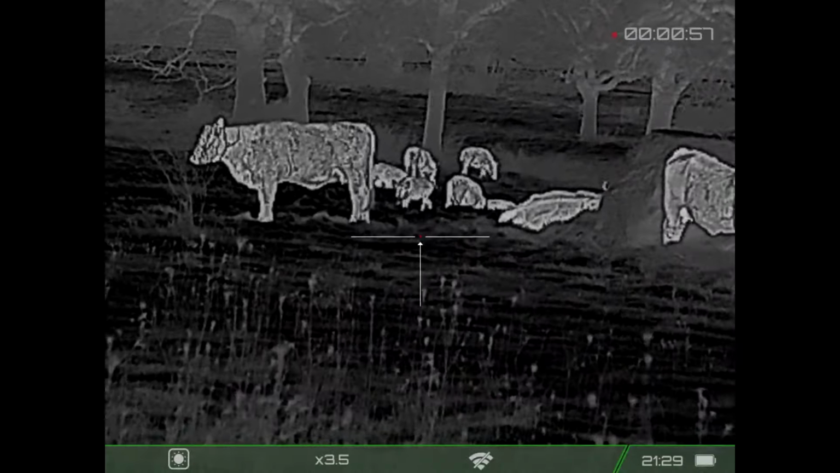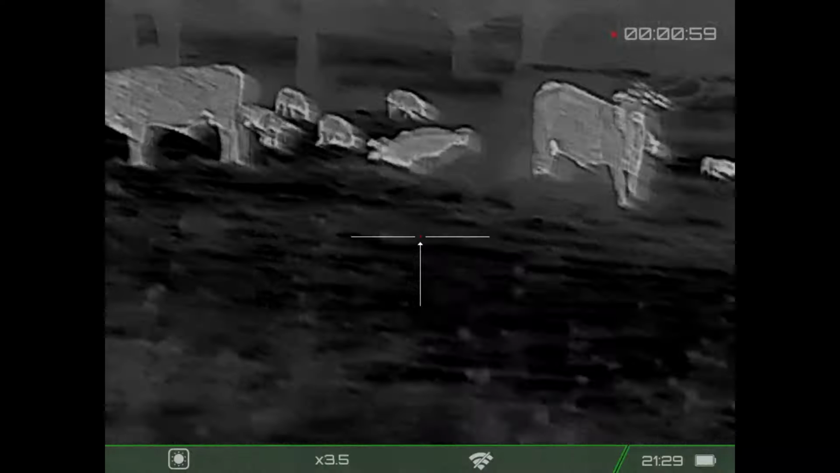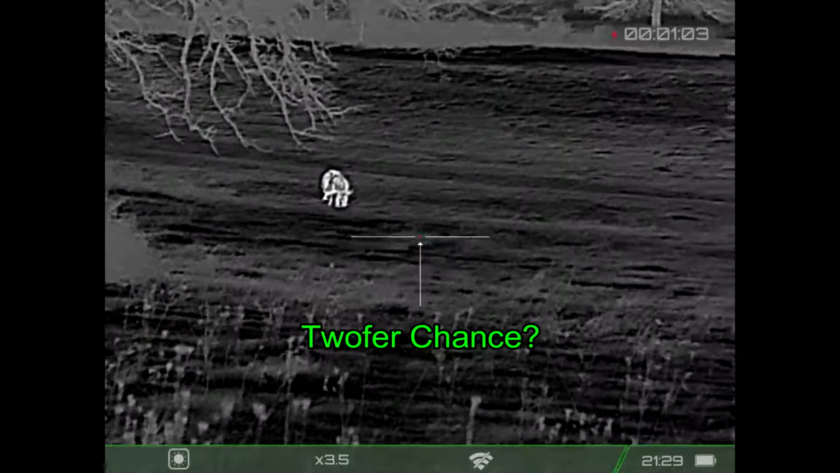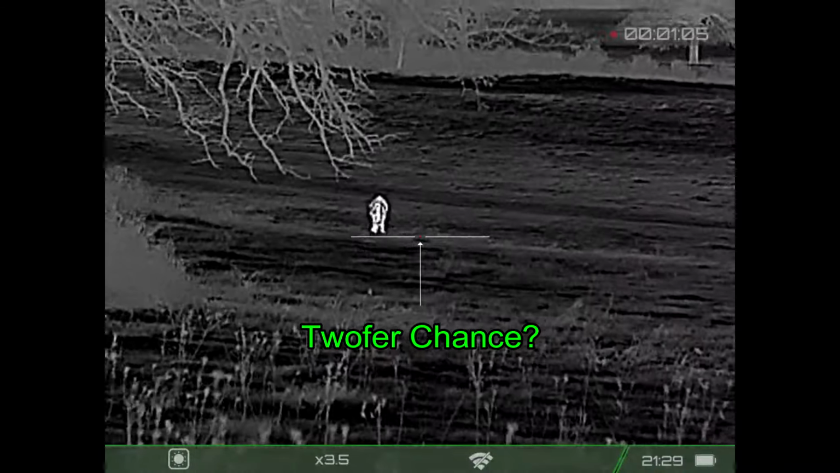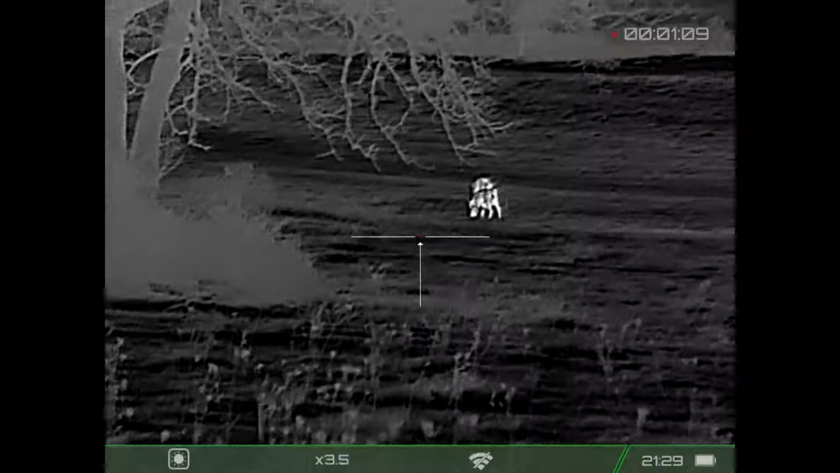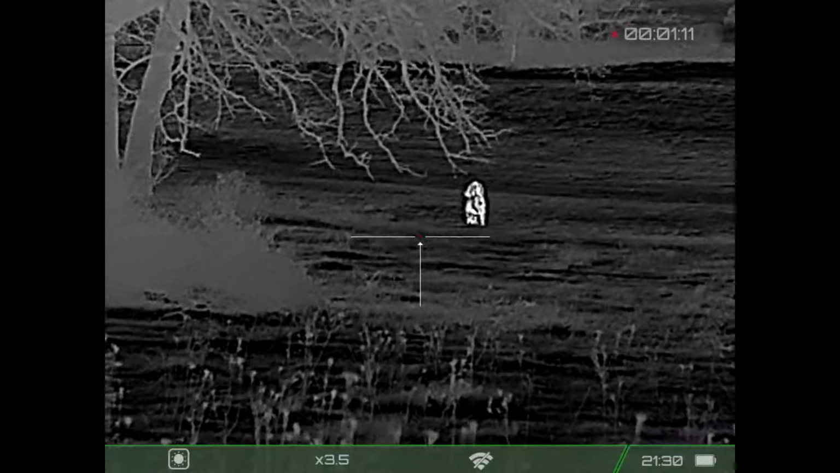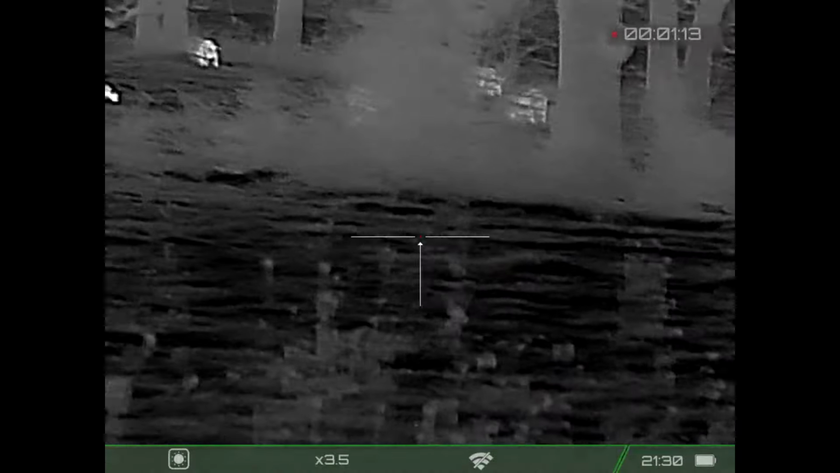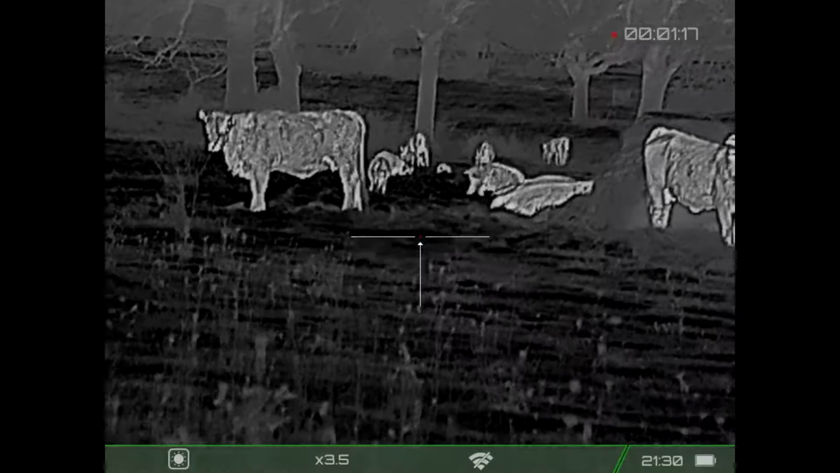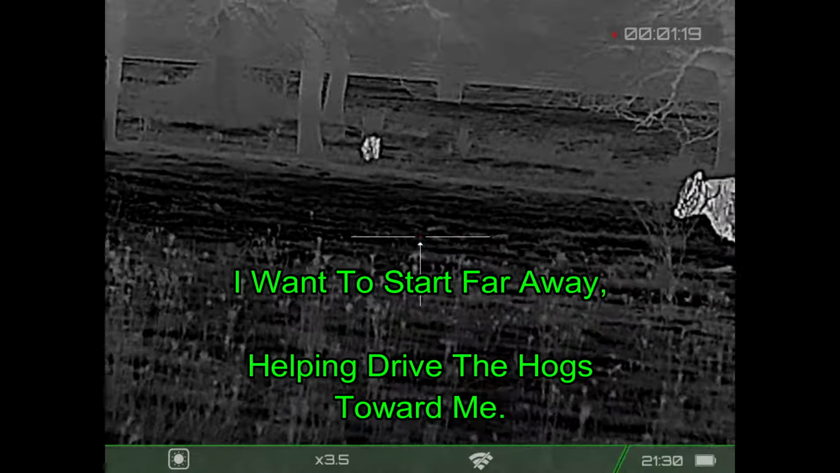So hogs all stacked up nicely. Sometimes you can get a twofer. That would always be nice. So at 11 minutes into this hunt, I'm in no hurry. The hogs haven't moved at all. I played the wind seemingly perfectly coming around. They haven't noticed me at all, and I am now downwind of the hogs. So they're not smelling me and they're not hearing me.